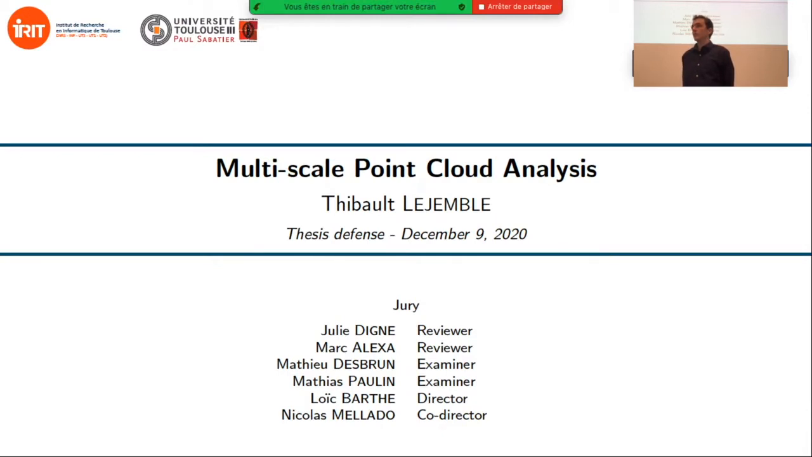in front of the committee composed by, as reviewers, Julie Digne, a researcher at CNRS, University of Lyon, Marc Alexa, professor at the University of Berlin in Germany, and as examiner Mathieu Lebrun, professor at Caltech in USA, and here in Toulouse, Nicolas Melado, who was the PhD advisor of Thibault, and Loic Bart, who was the co-advisor, and myself as president. So now, Thibault, you have 45 minutes to present your work.